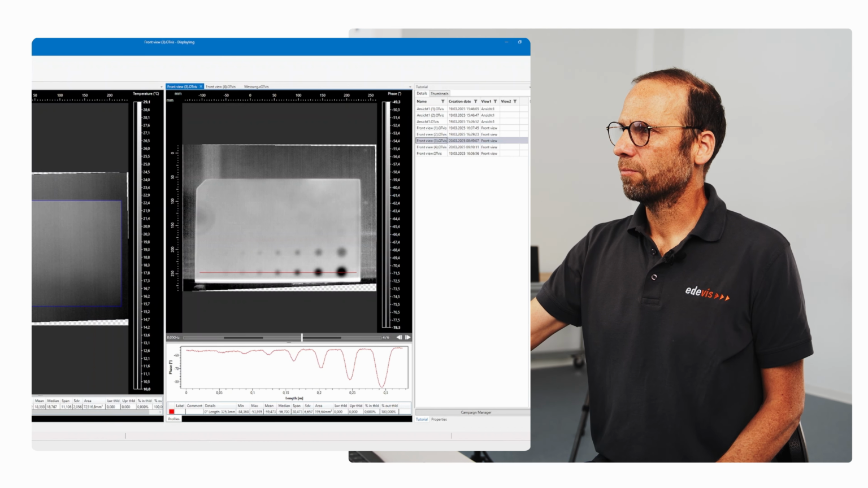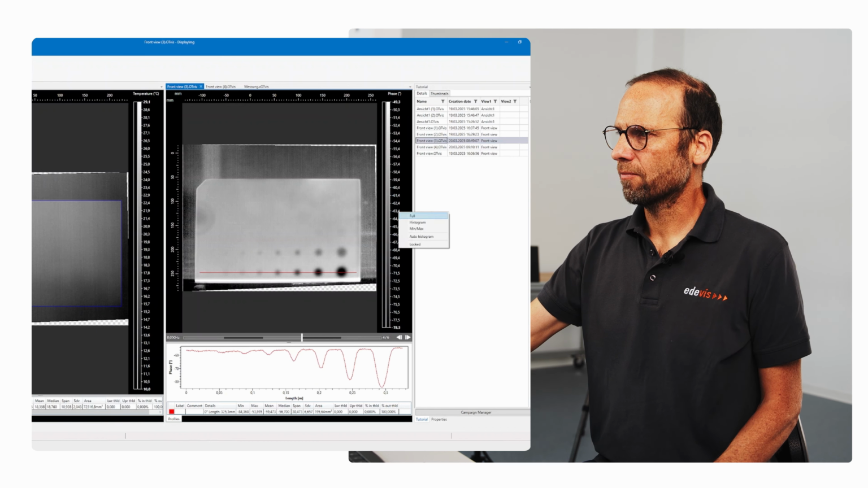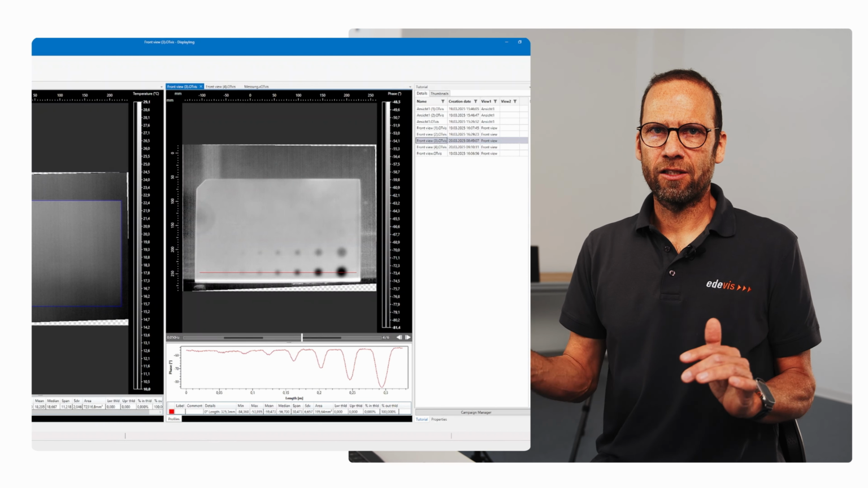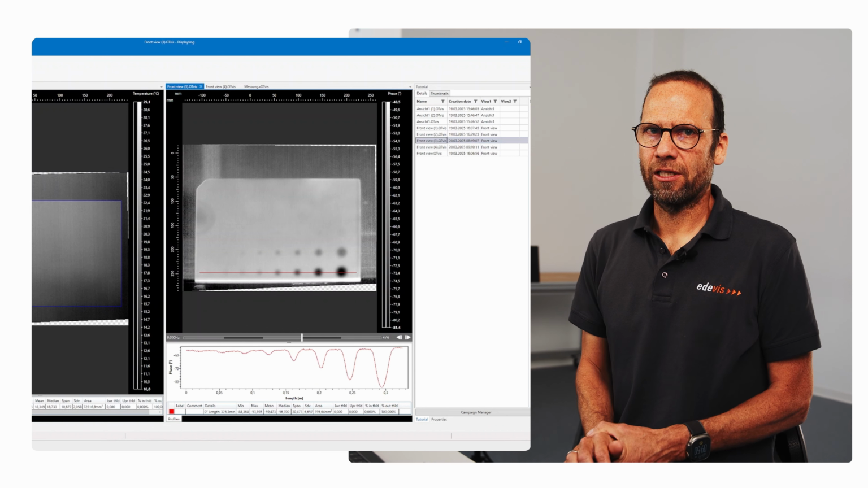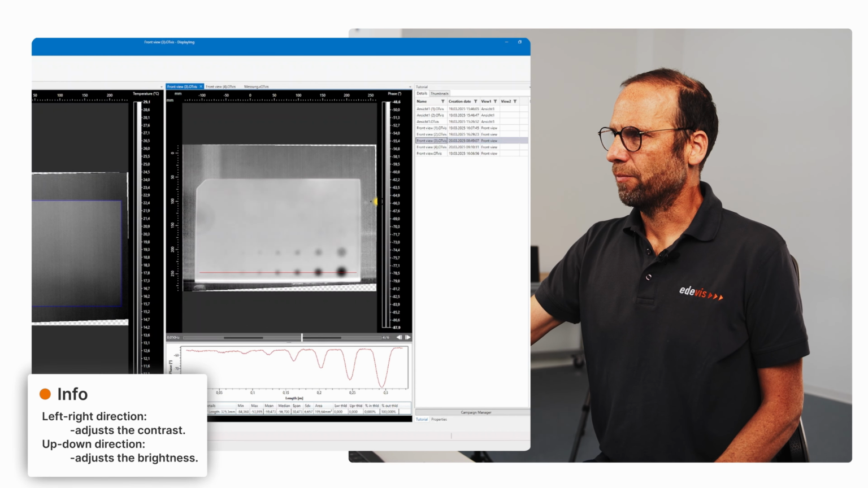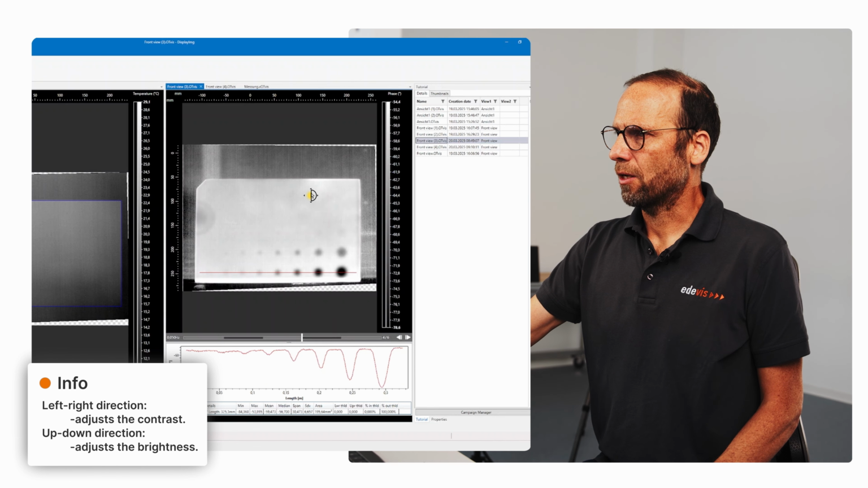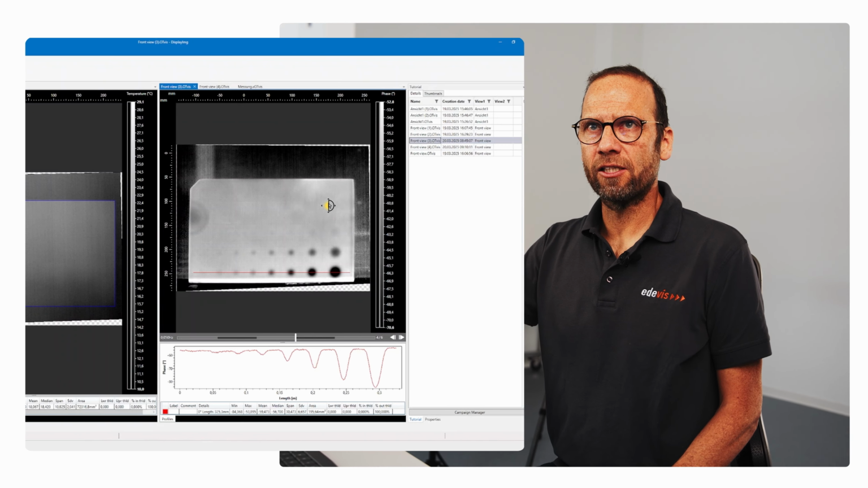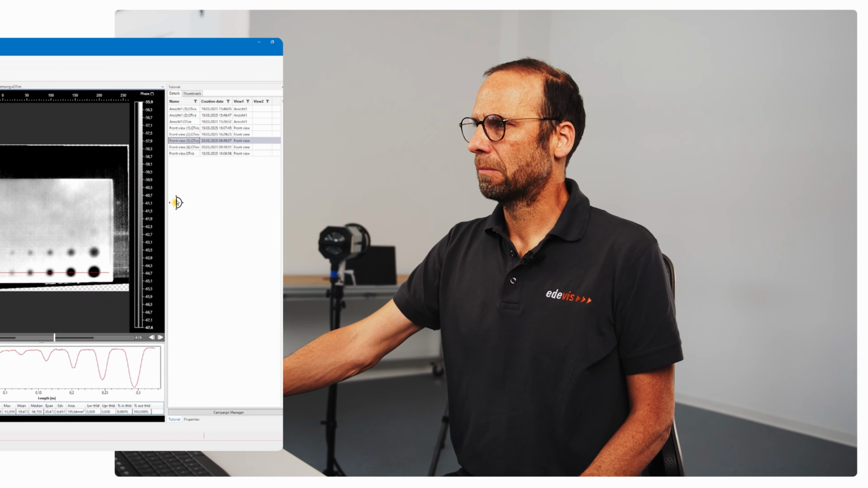Normally we do that by using the histogram function, so it automatically takes the effective range where there are realistic values, or we can adjust this scaling manually by using the mouse, as you can see here. You should not overshoot to see too much detail. An average contrast normally is the best.